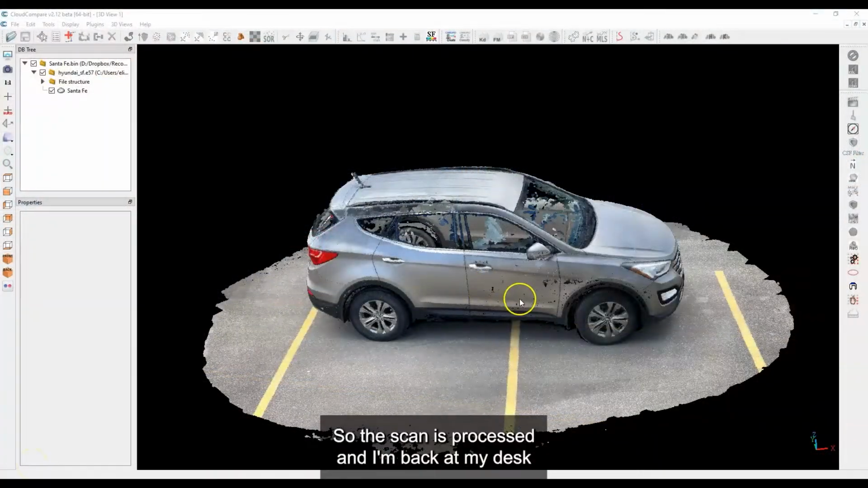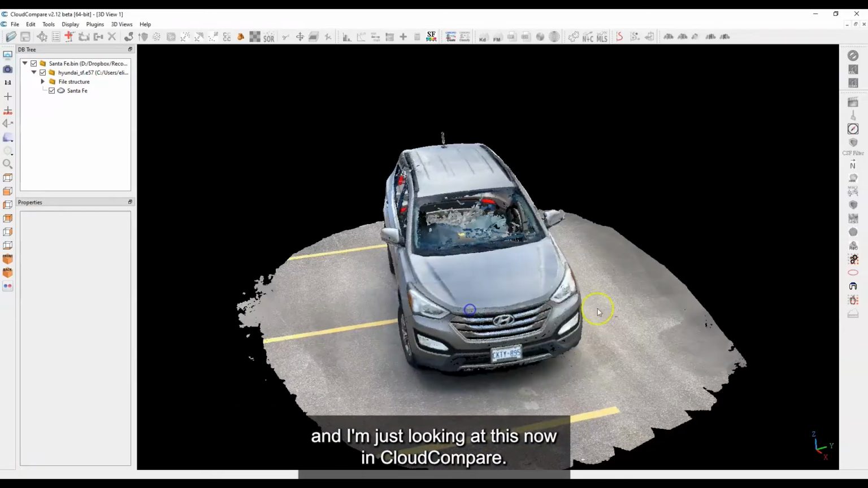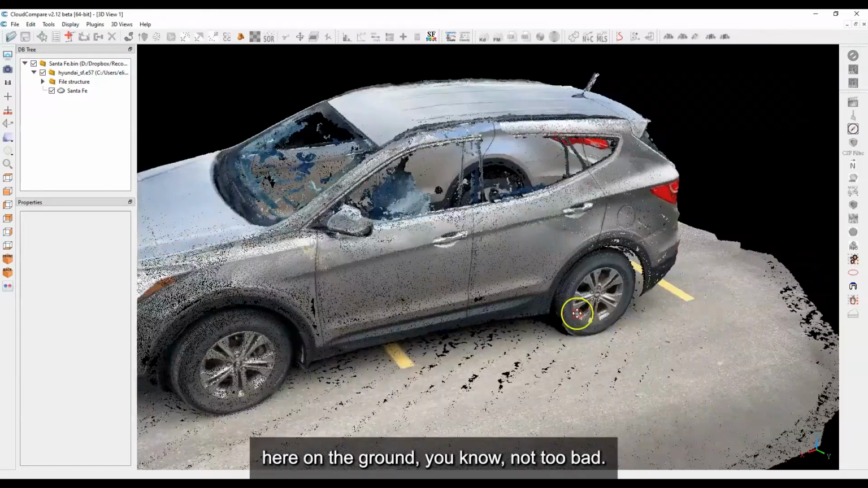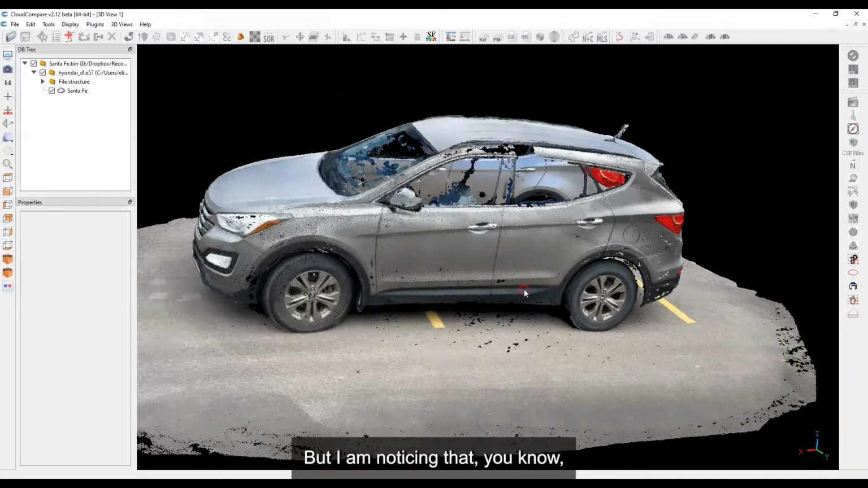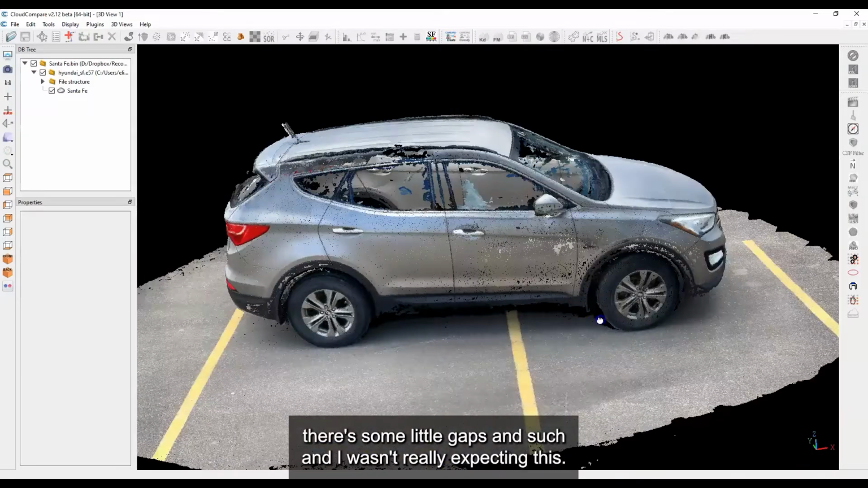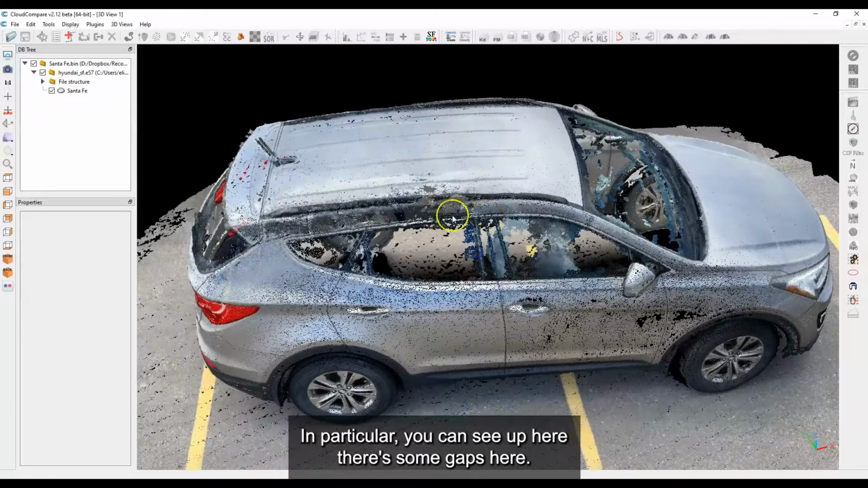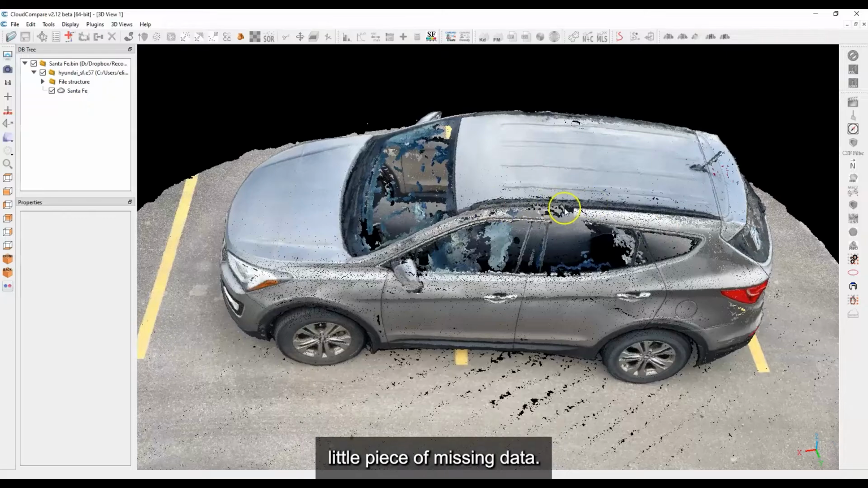Okay, so the scan is processed, and I'm back at my desk, looking at this now in Cloud Compare. So you can see with the multi-loop scanning down here on the ground, not too bad. Could probably fill some things in a bit more, but I am noticing there are some little gaps, and I wasn't really expecting this. In particular, you can see up here, there are some gaps. And if we go to the other side, you'll see there's this little piece of missing data.